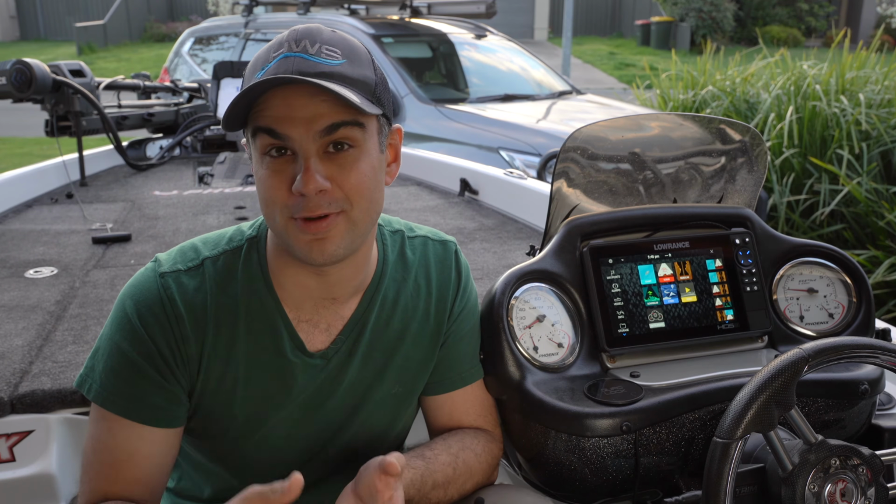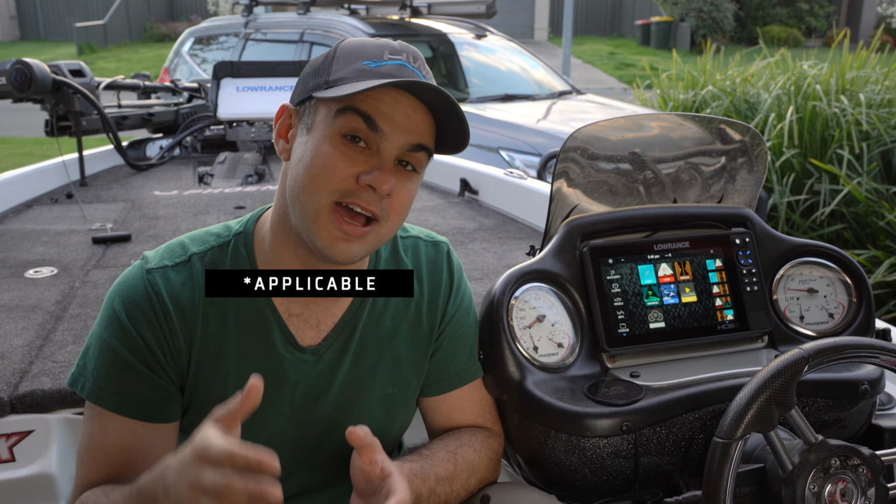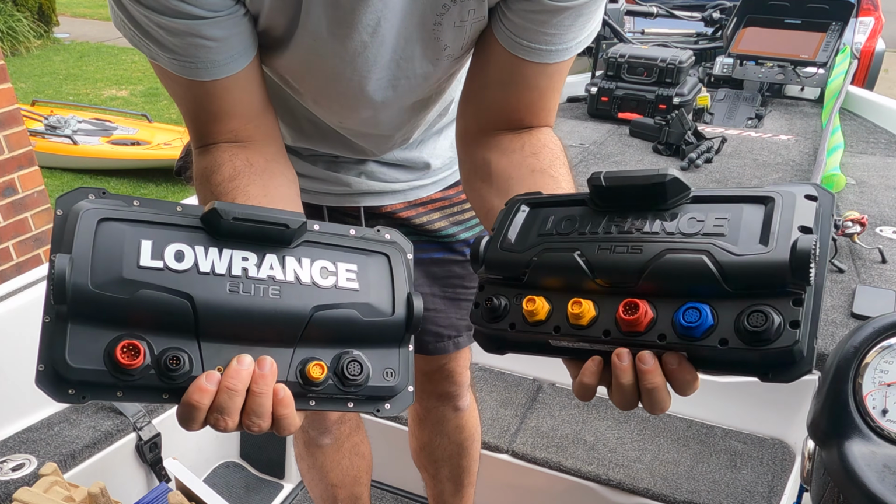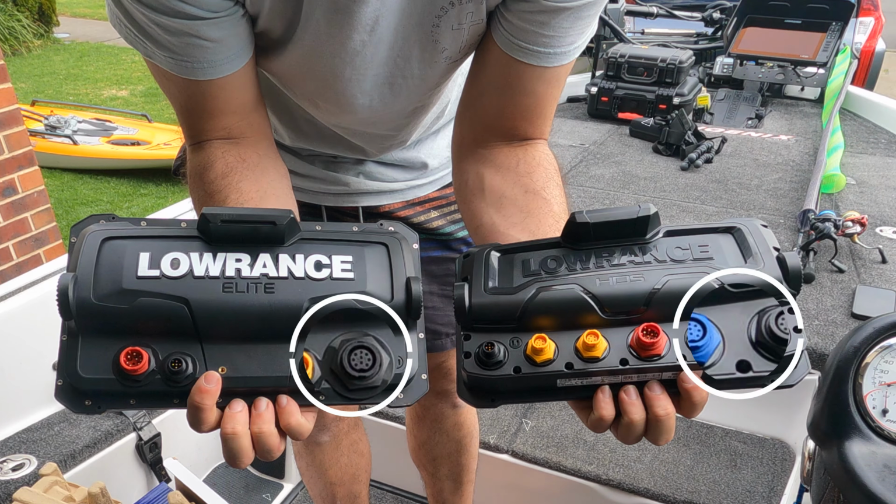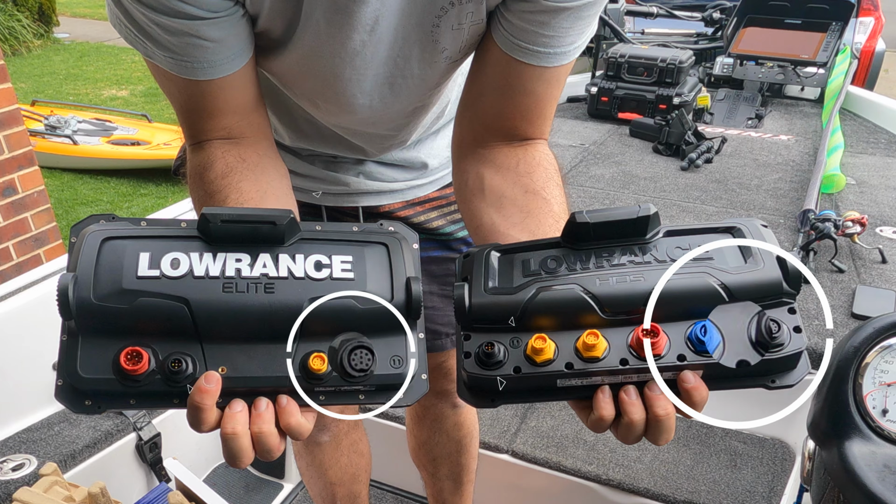I think Navico and Lowrance have really thought about which units are applicable to what type of customer, because when I look at the back of the Elite FS unit, I can see that there is only 1 transducer input. They're both NMEA and Ethernet capable, but in the Elite FS, you can only add 1 transducer to the unit.